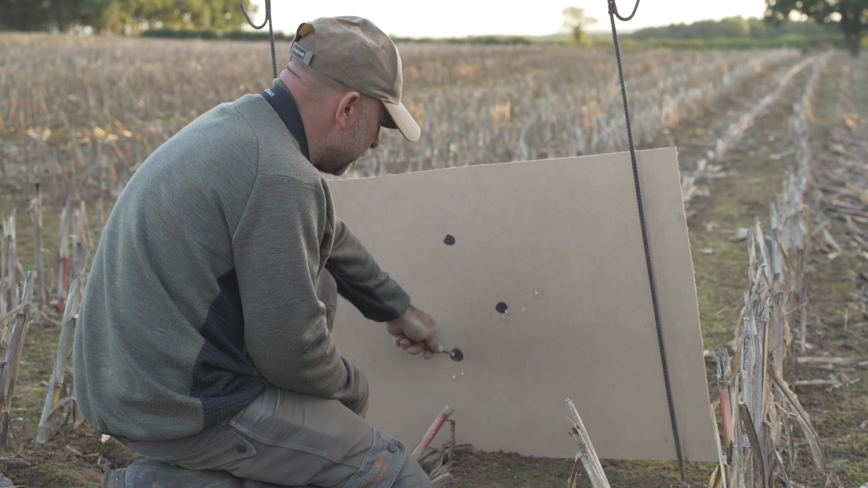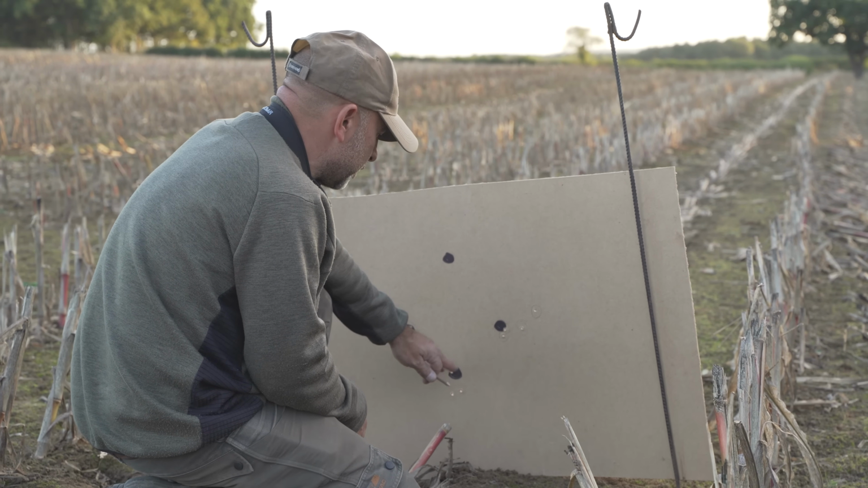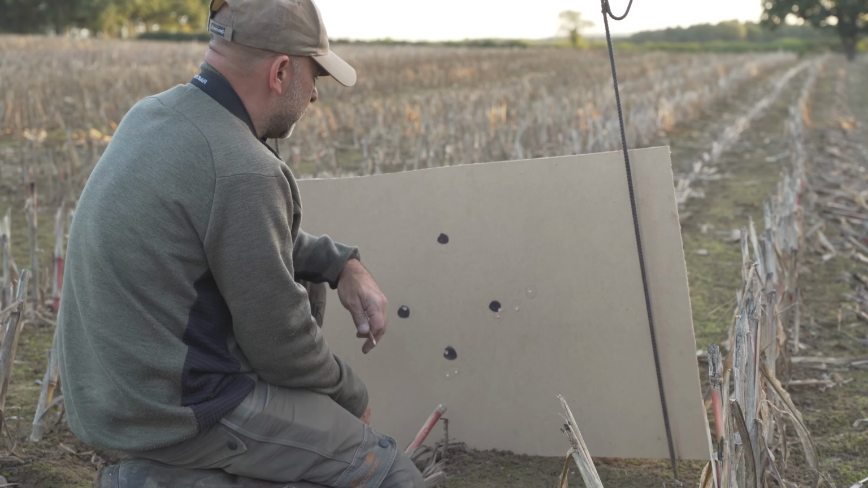Perfect, that's where we want to be. You can see that's right on the target there. I was wobbling a little bit, so I won't be quite central, but that's plenty good enough for this evening.